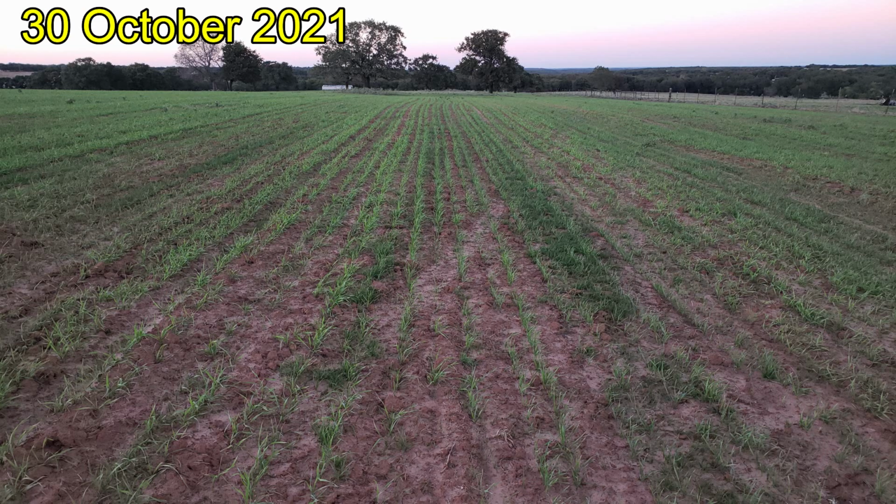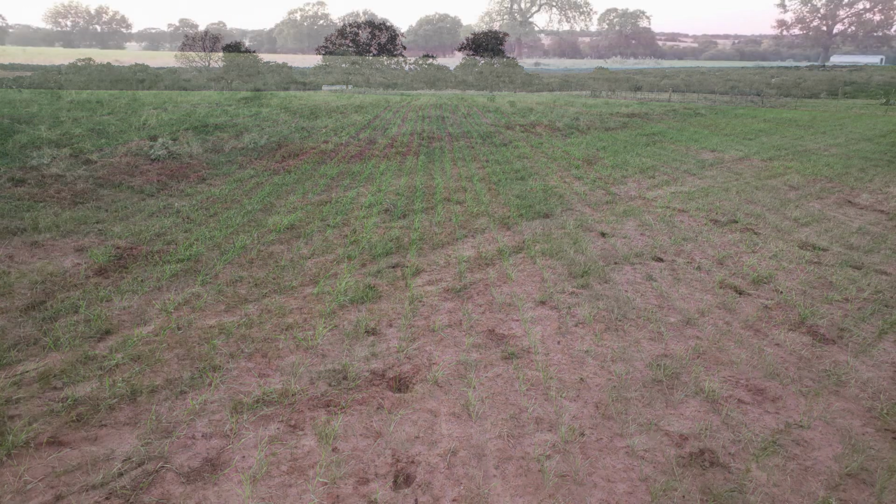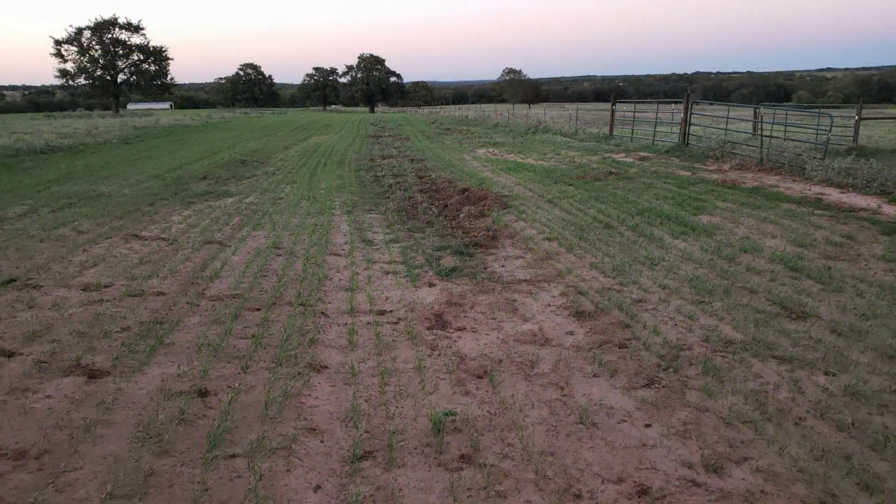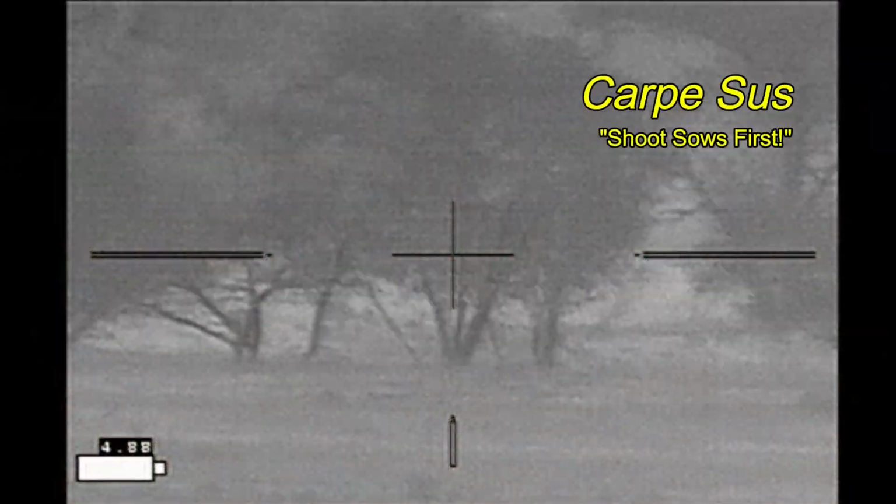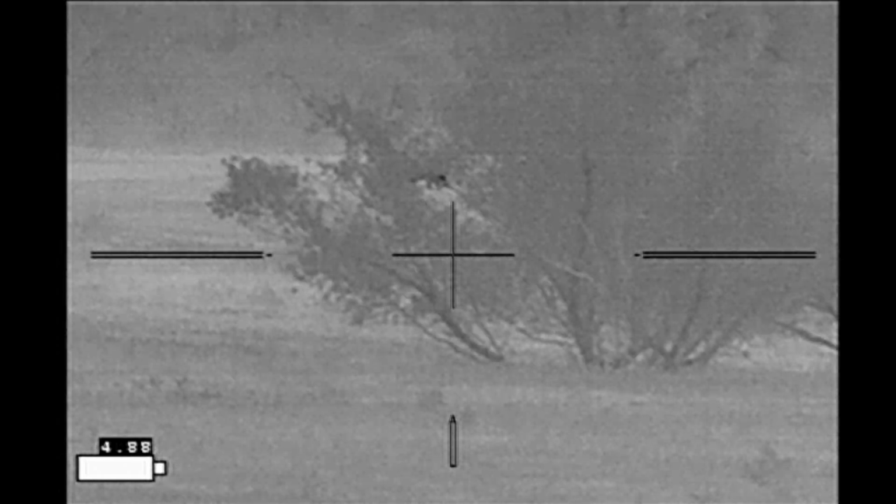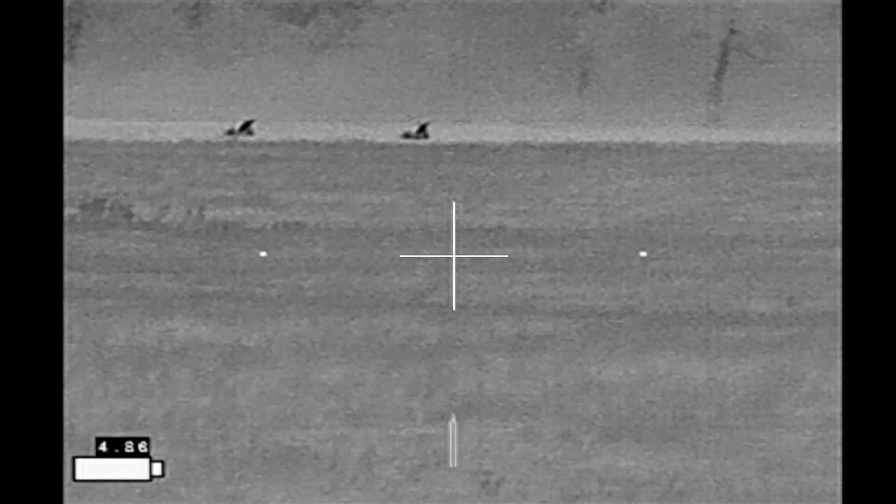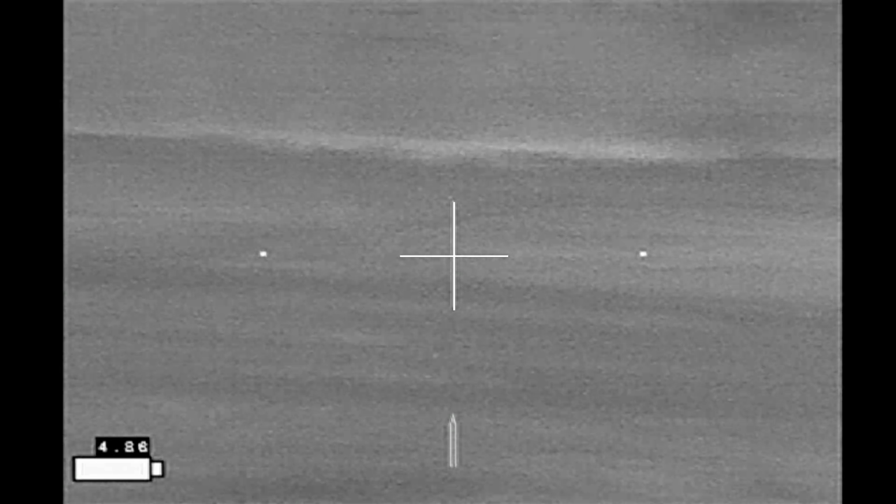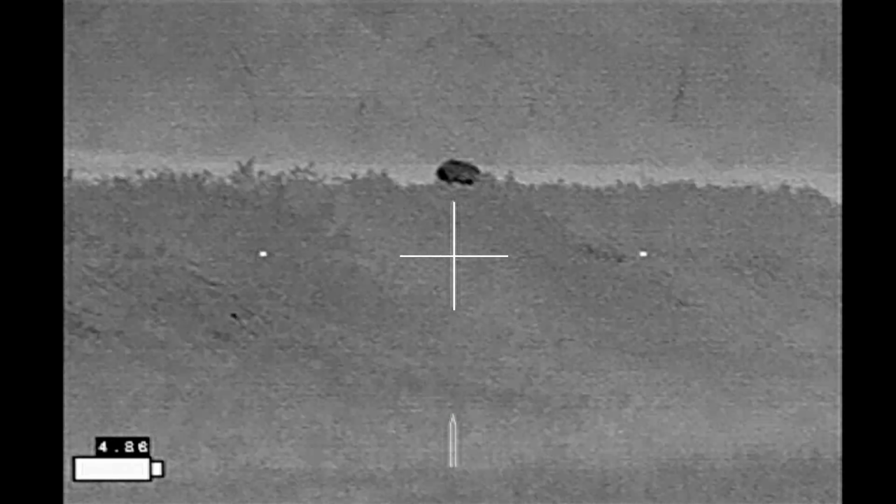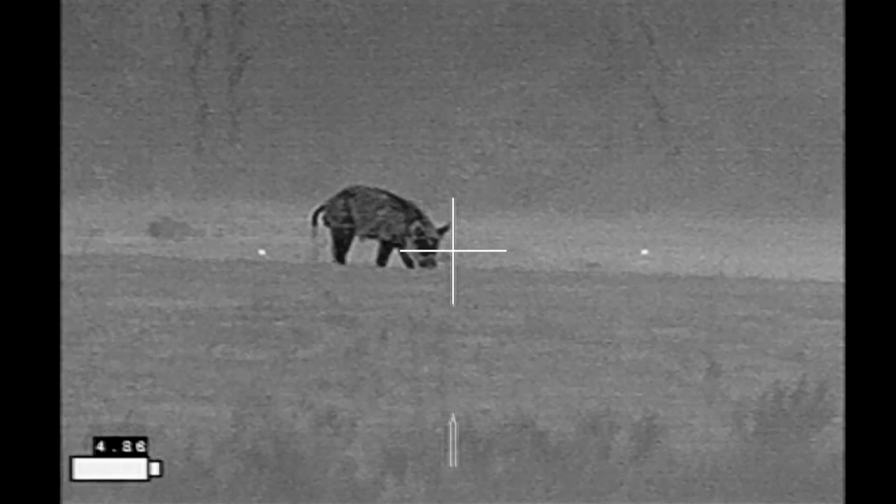It looks like the winter wheat is coming in quite nicely, and it also looks like the hogs have discovered it as well. Carpe Sus, it's Zeus hunting up in North Texas, and it looks like one of those hogs is right there behind the trees. Got some deer off to the side on the winter wheat, and this hog is grazing on the winter wheat just there behind the hill.